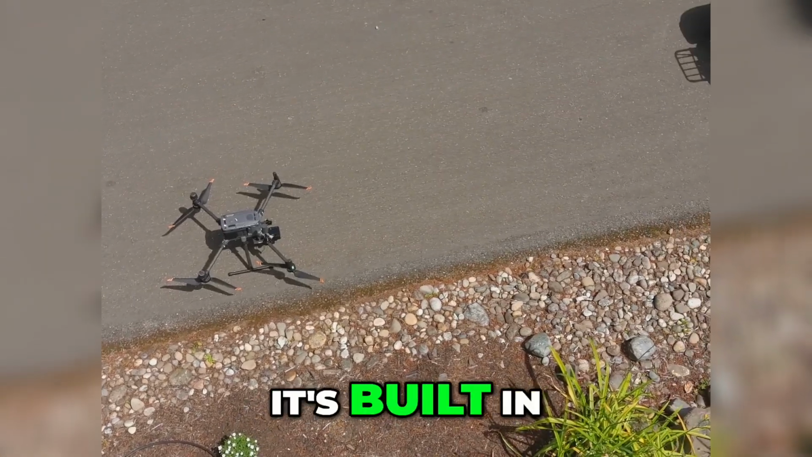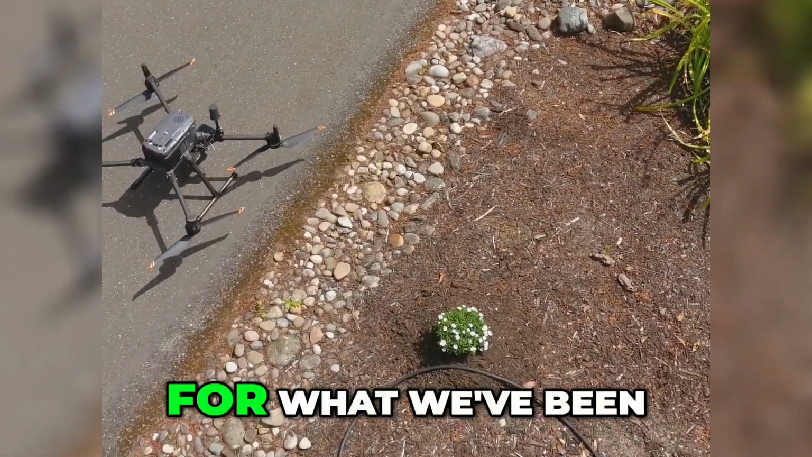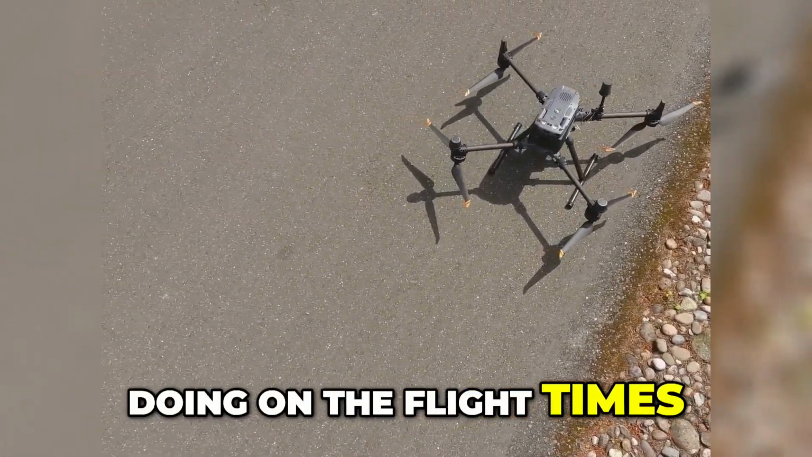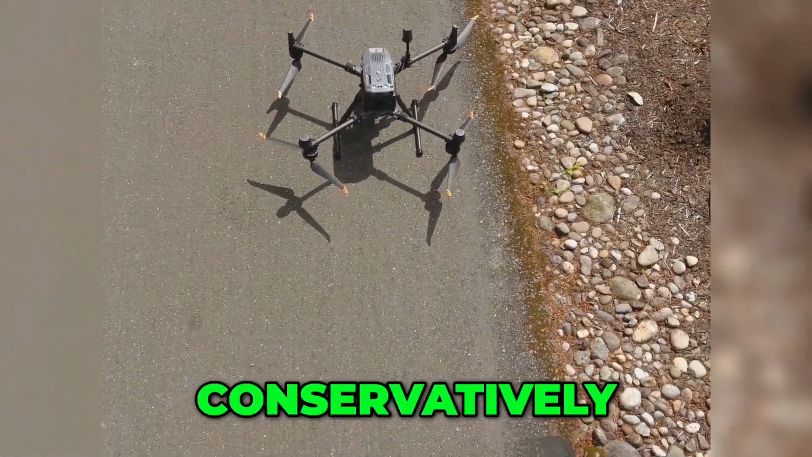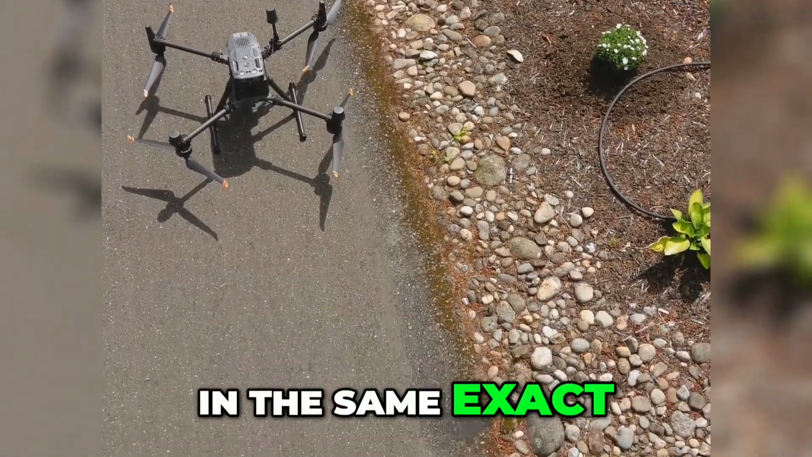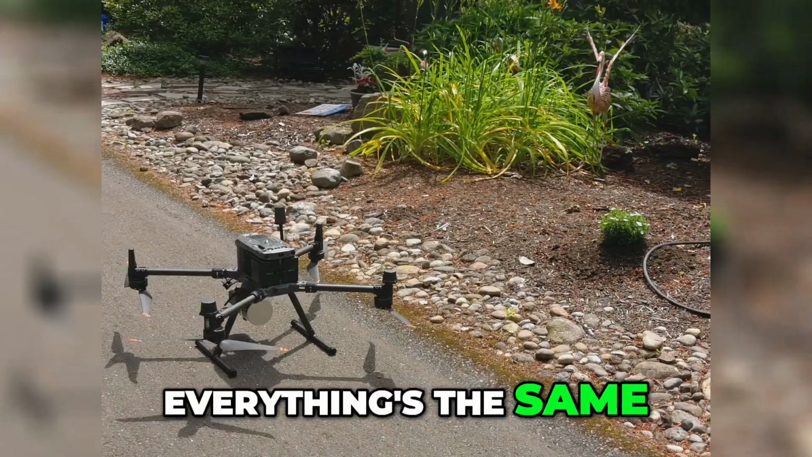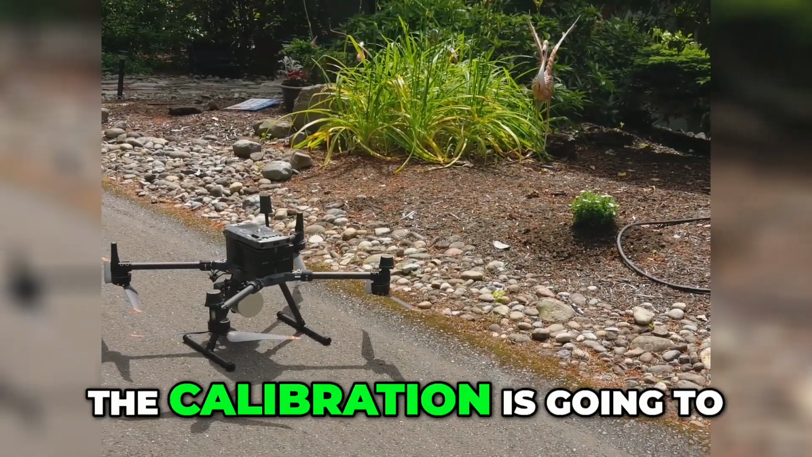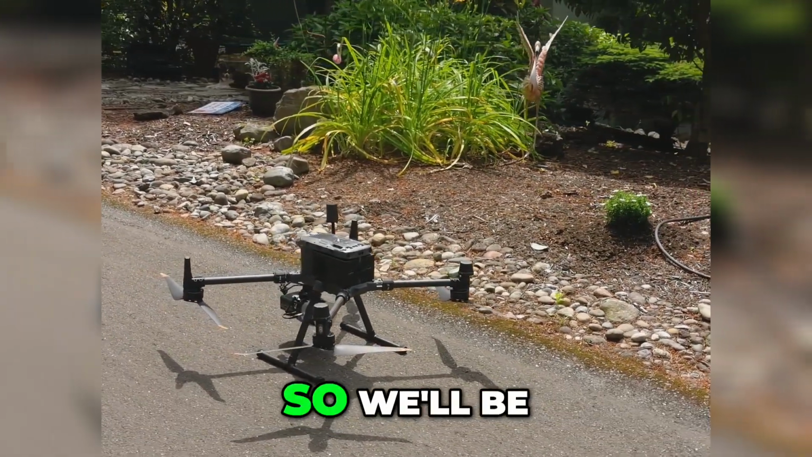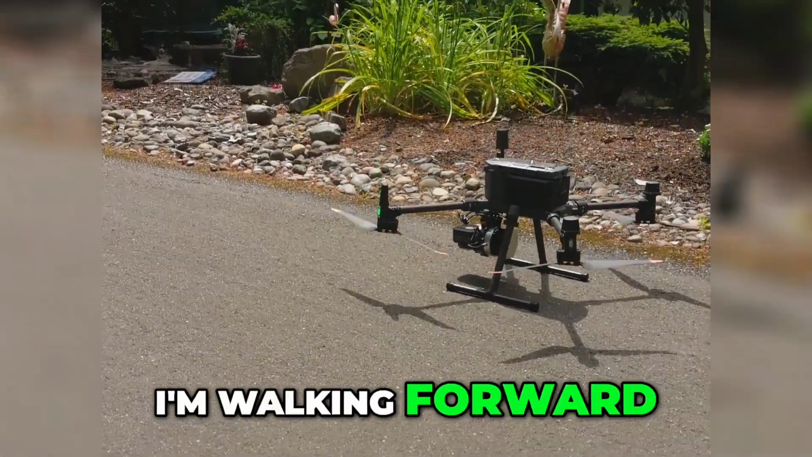The DJI ones, it's built in, it's nice, but it's looking like it's going to be like 7-8 minutes for what we've been doing on the flight times. And on here, conservatively, we're at 5 minutes or less in the same exact flight plan. We're flying with RTK for the drone positioning. Everything's the same, just the calibration is going to save you a couple minutes. So we'll be curious to see the results. I'm looking forward to it.